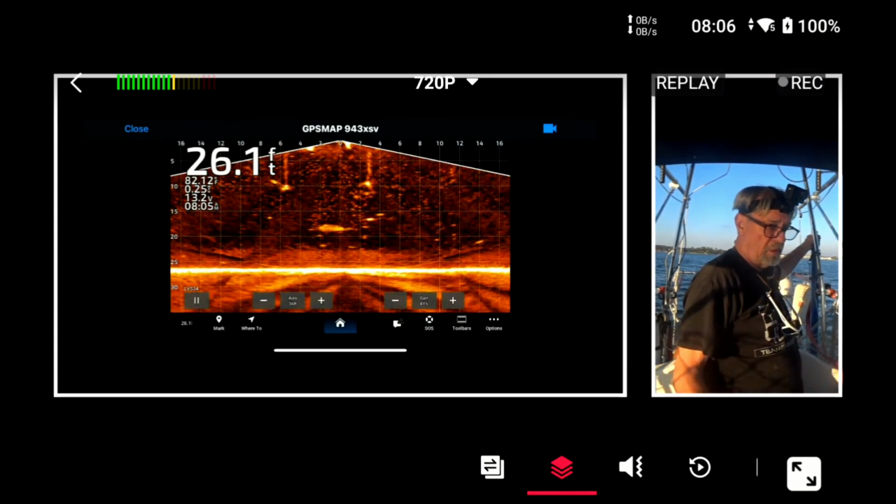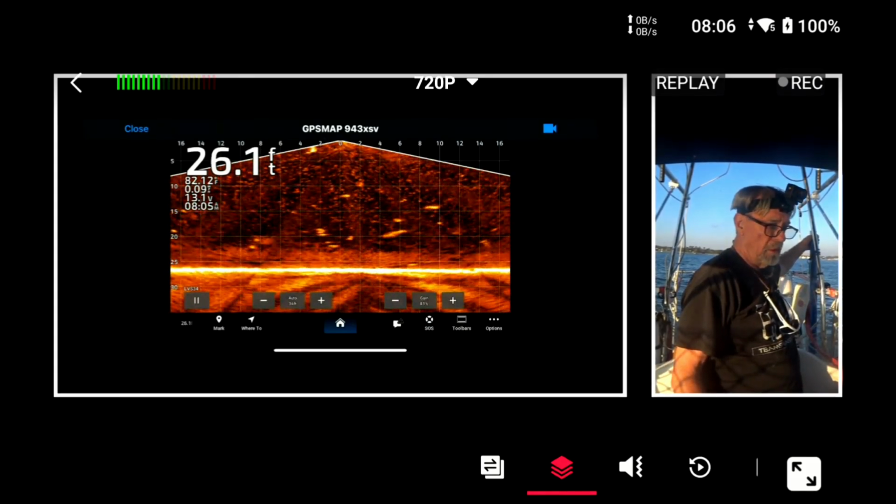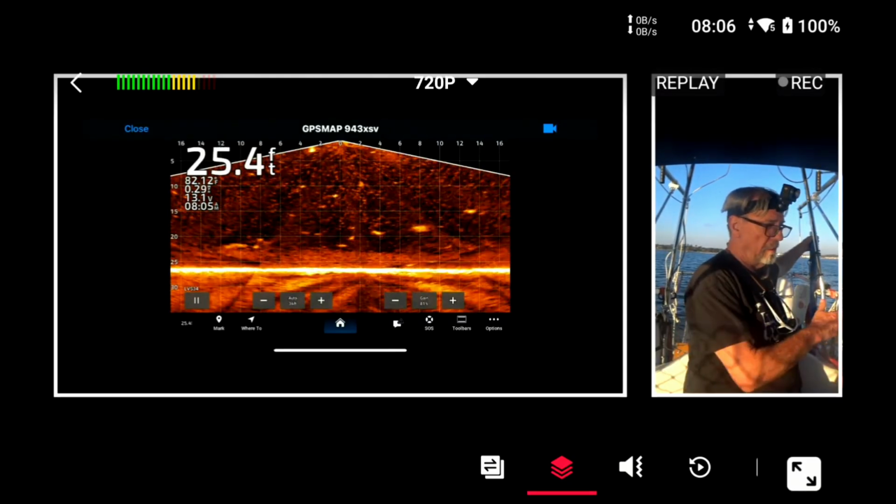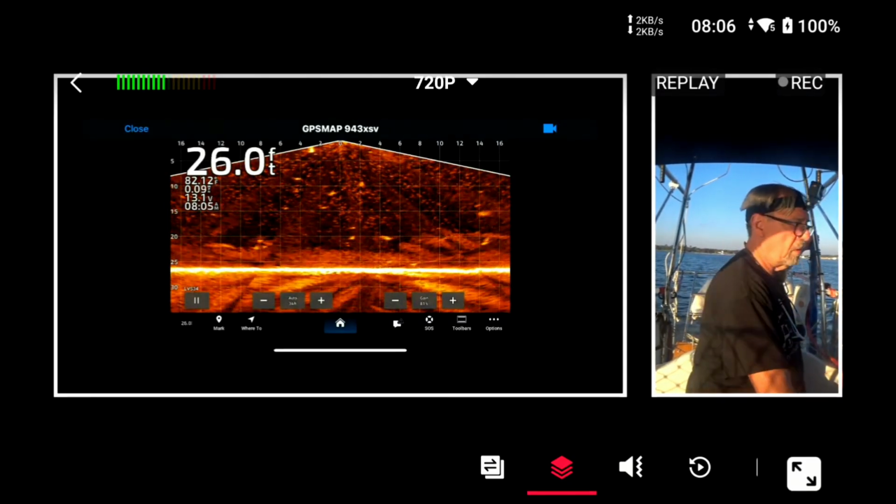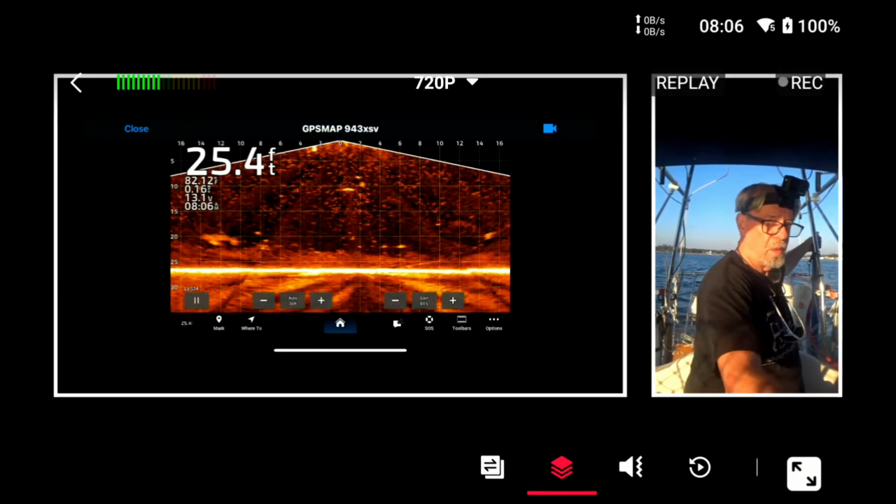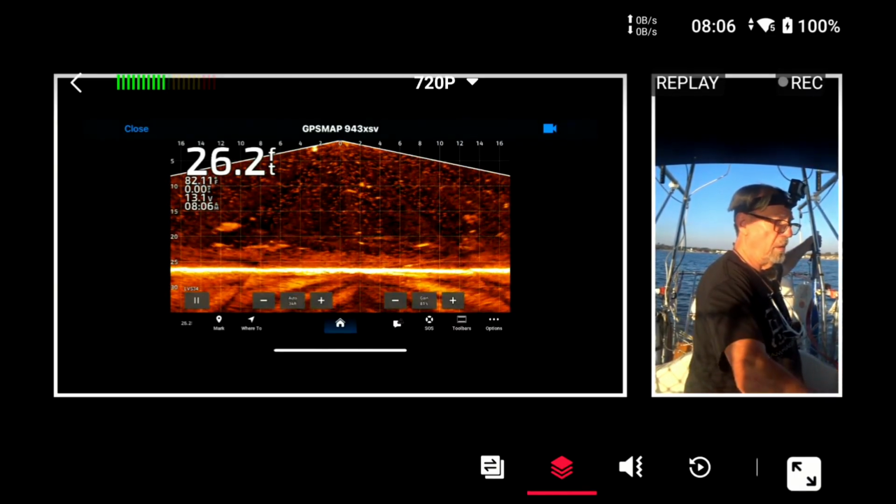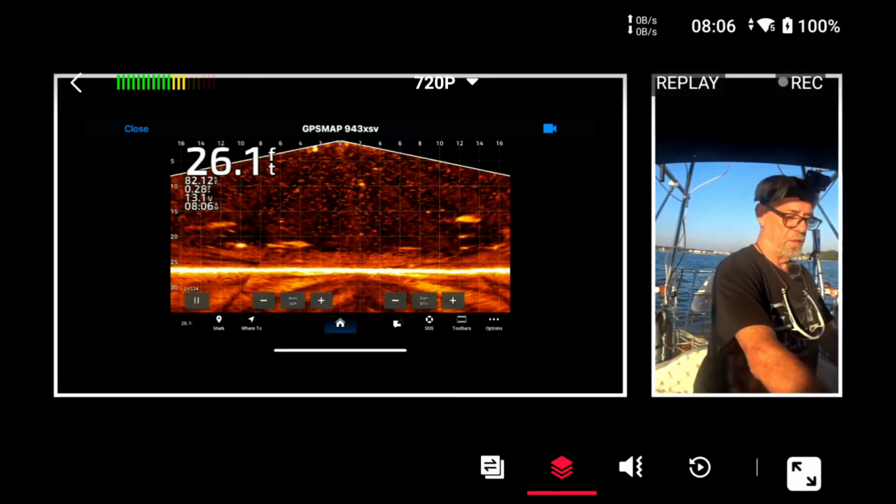Okay, so I'm going to turn this. Now we can only see the starboard ball, and I went forward with it. So in other words, the port side ball is, I got to drive and think.